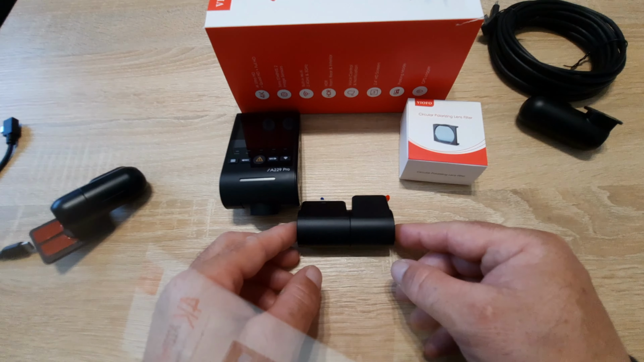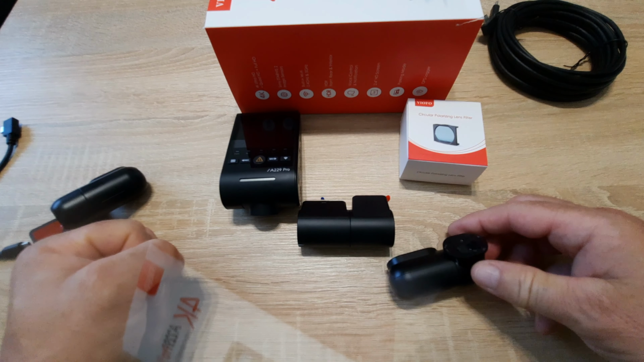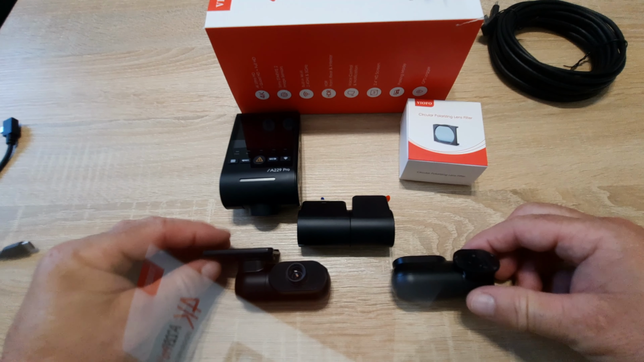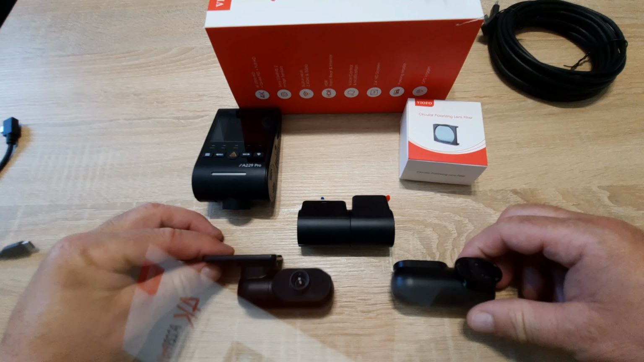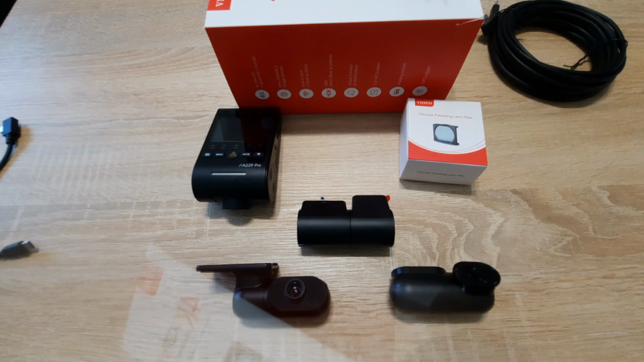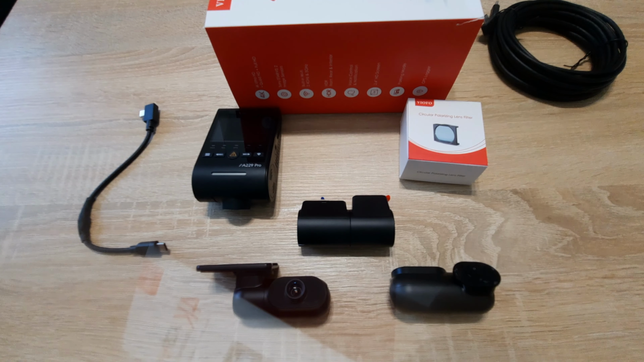So if you want to watch the second part of this video, I hope to make some recordings to show you when the car license plates are visible and what to expect from a quad HD telephoto setup.